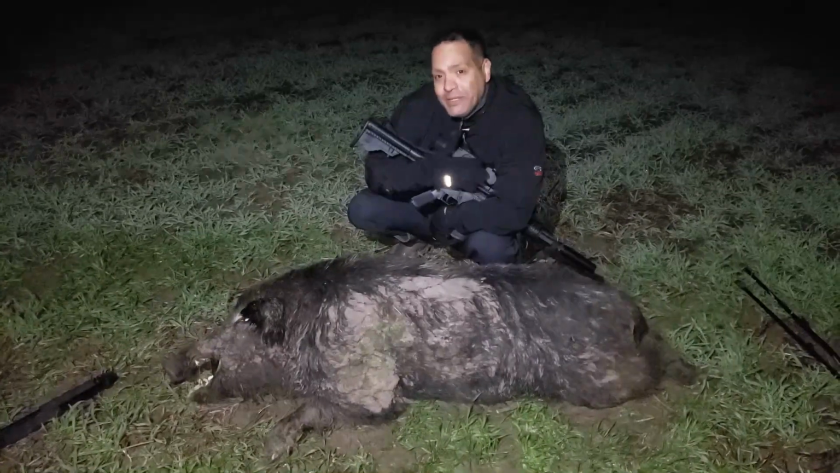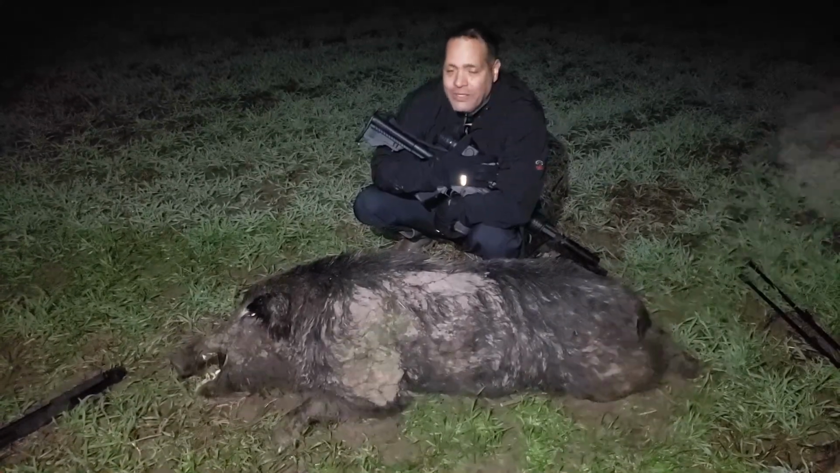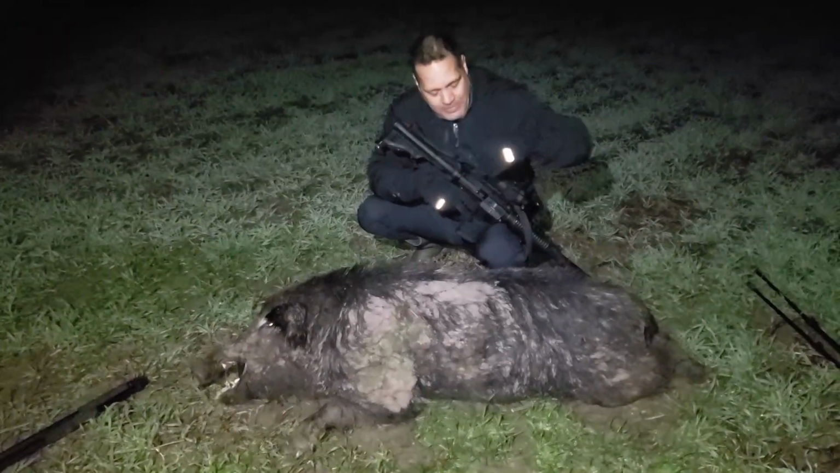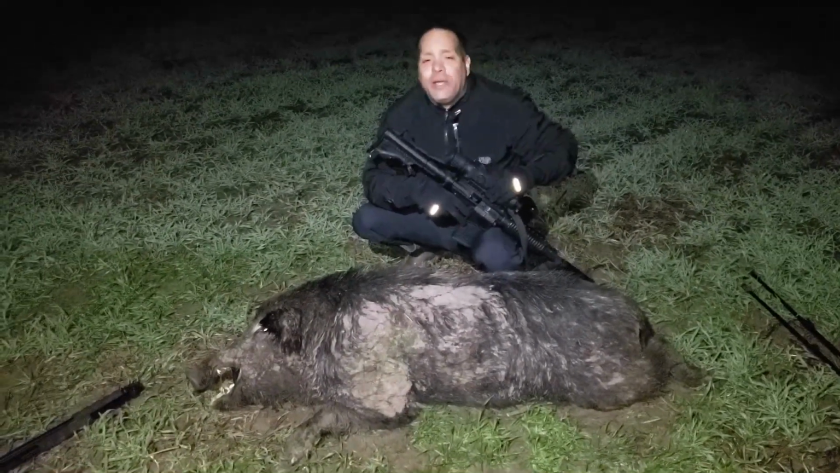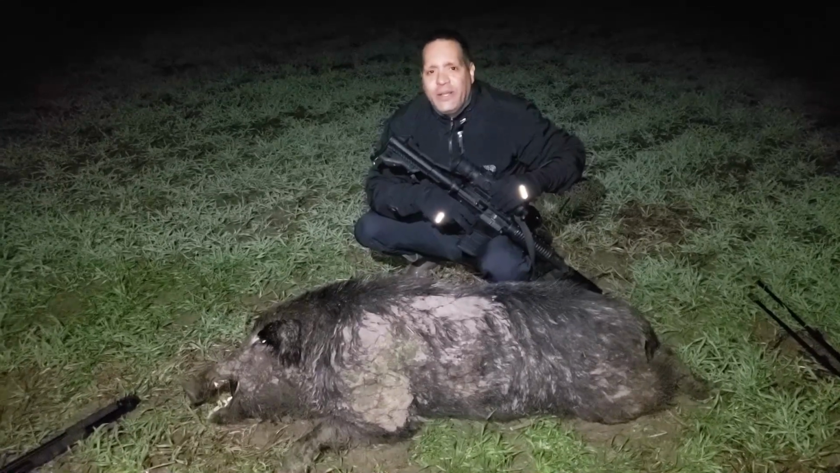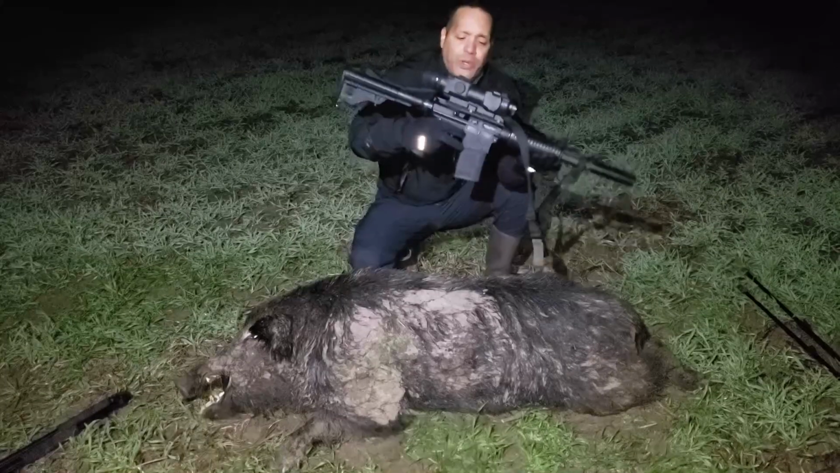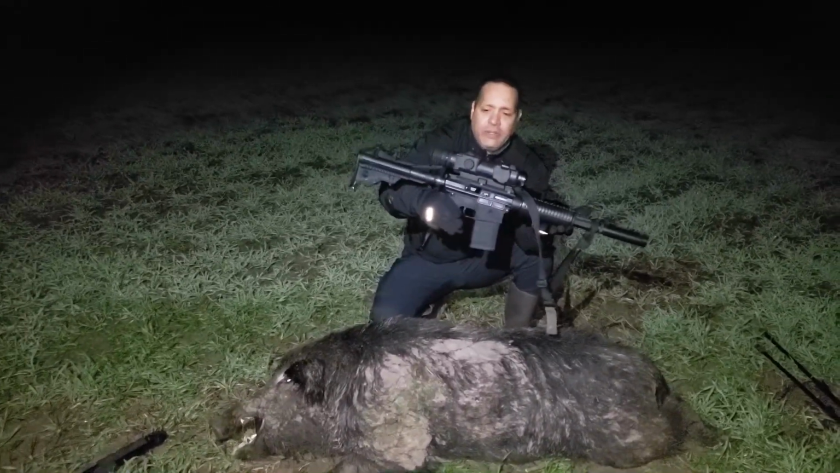This is not my weapon. This belongs to them, so they let me borrow it, and it's a unique weapon. It almost sounded like it was stolen there for a second. This is my weapon. Got a nice thermal right up here. What's this called, Hector? That is a Pulsar XQ38 thermal night scope. And what kind of weapon is this? That is a 308 AR-10.